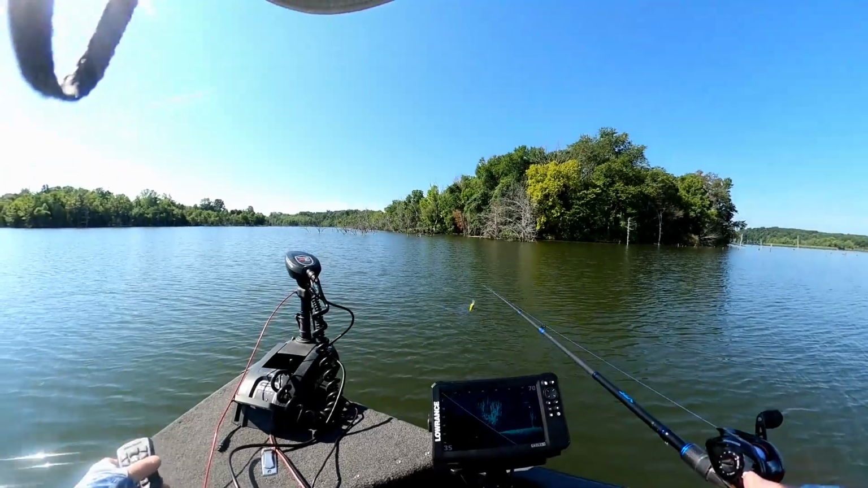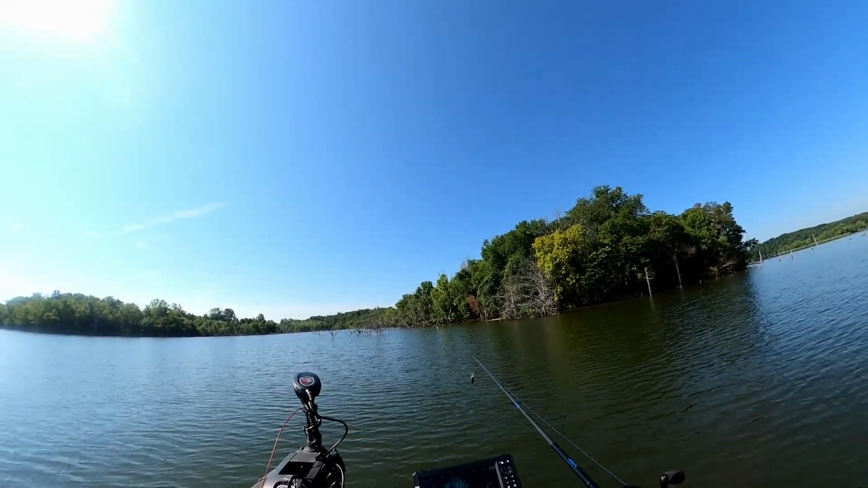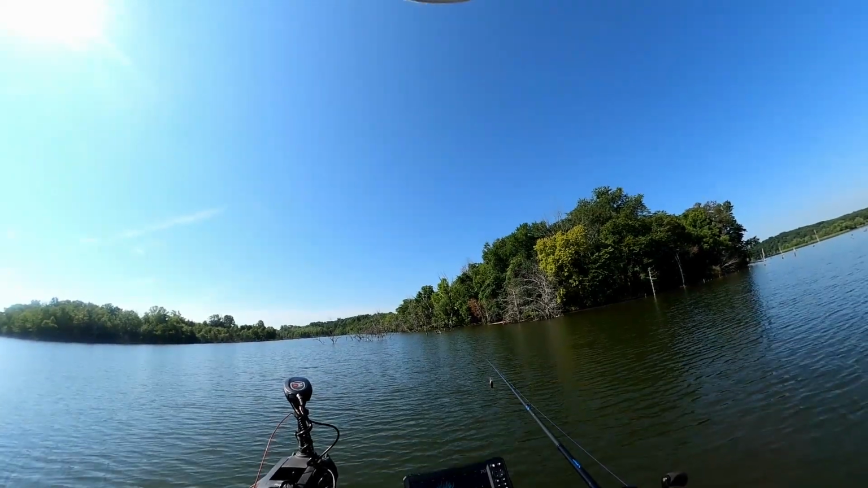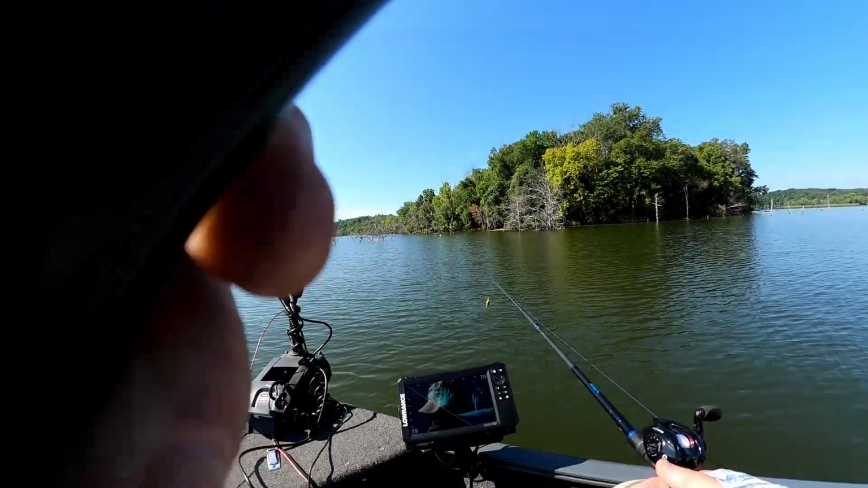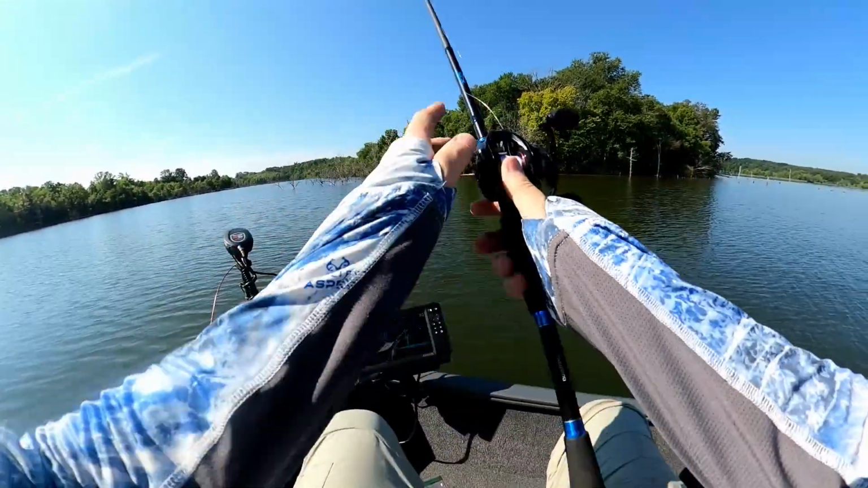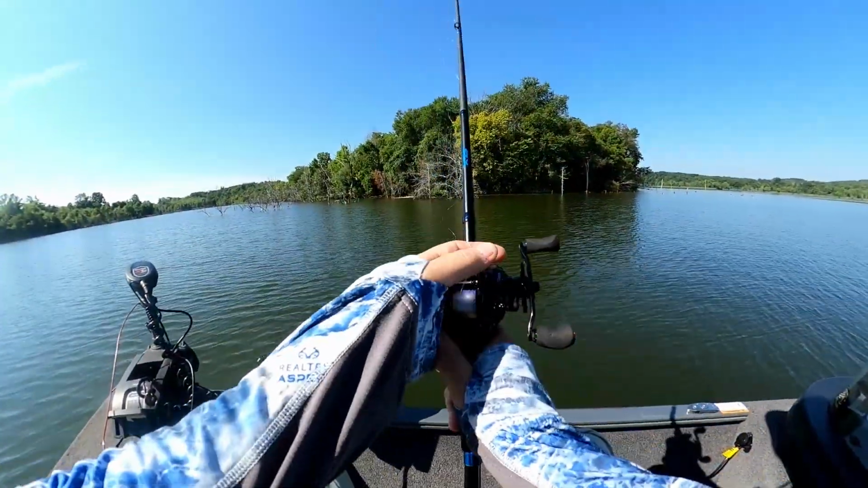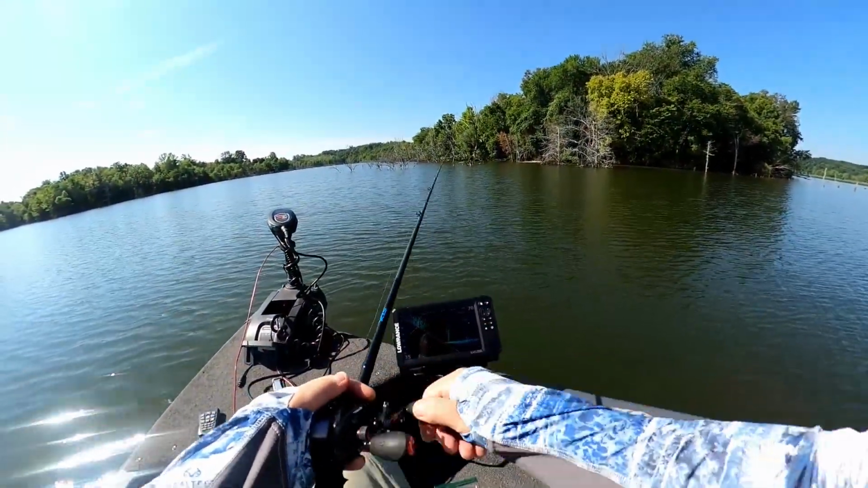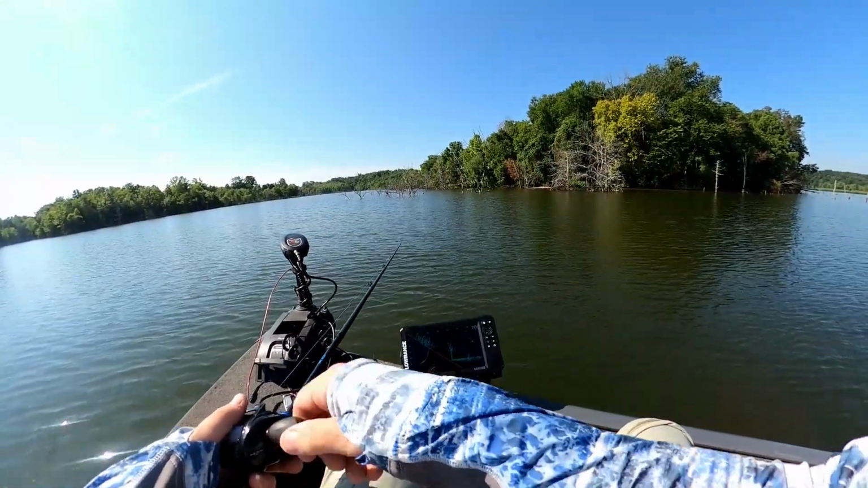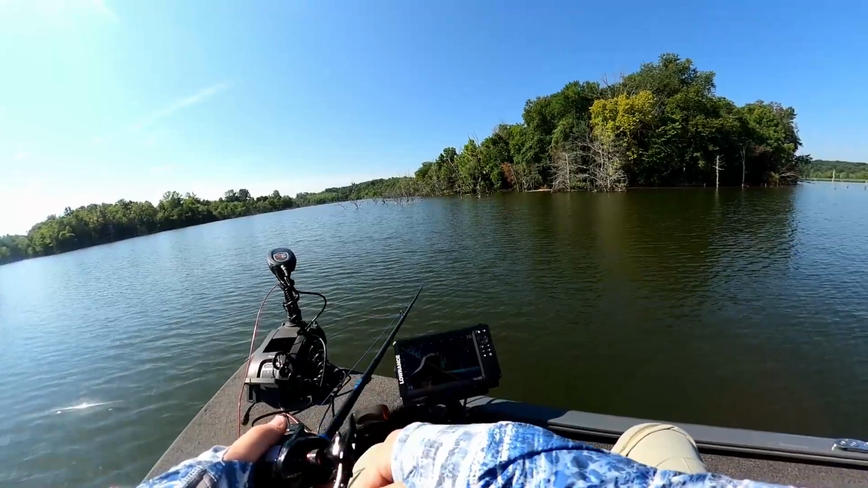All right, we're going to try another creek arm. Went across the lake here. 27 feet of water. Big tree in front of me. So we're gonna see what we can do. Great cast. Not. So 2 bass so far this morning, 2.5 pounder, 3.5 pounder. Pretty happy with that.